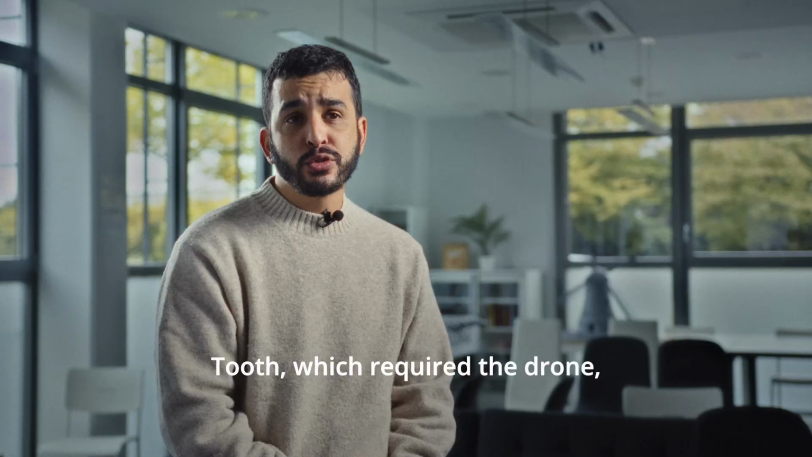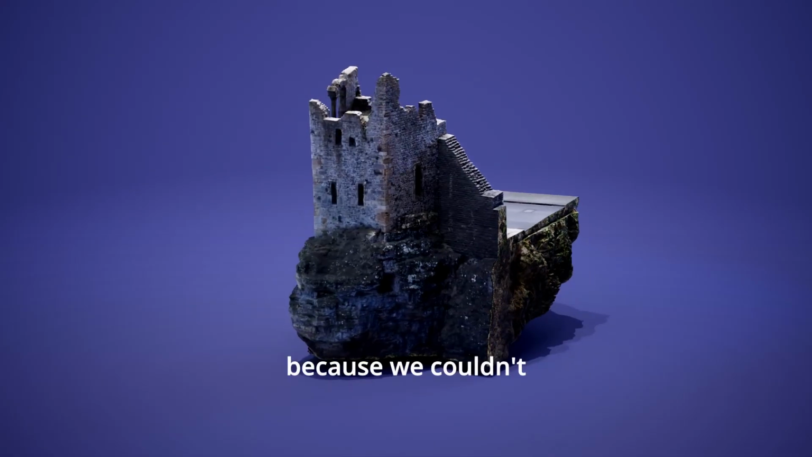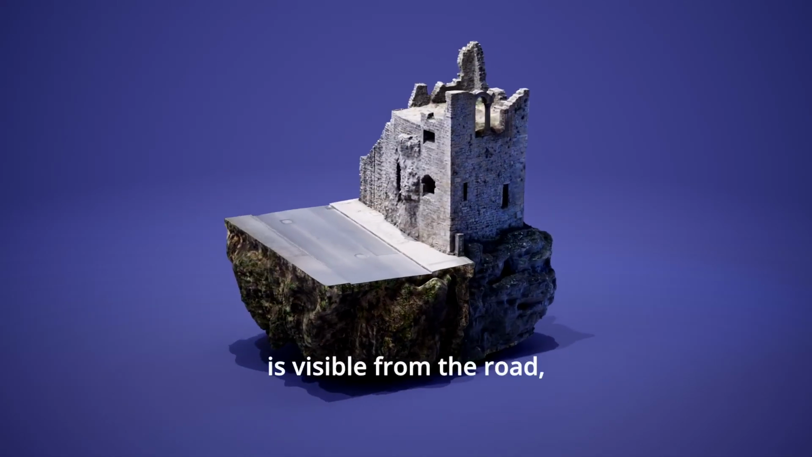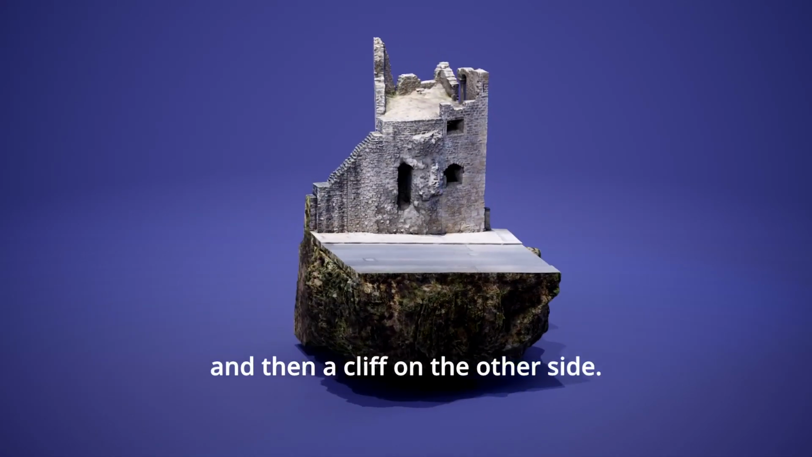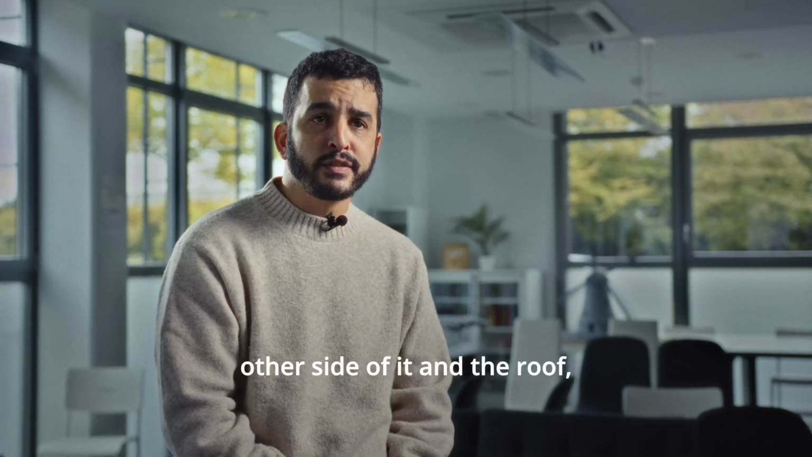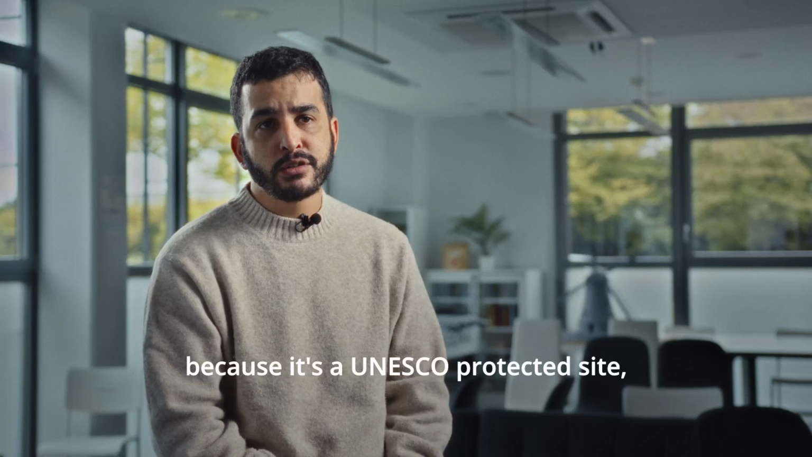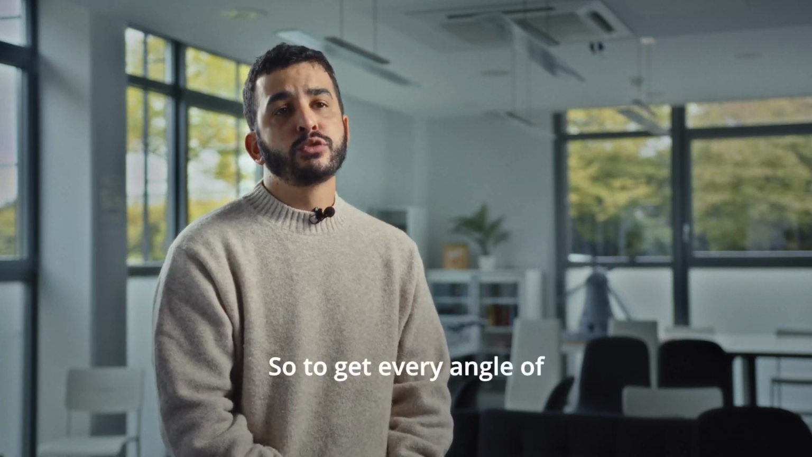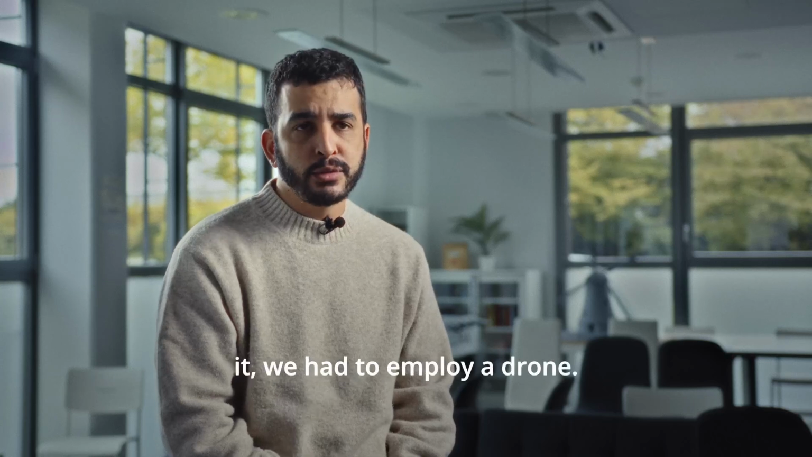We scanned the Hollow Tooth, which required the drone because we couldn't actually get to the other side of it. So there is a side that is visible from the road and then a cliff on the other side. So the only way to scan the other side of it and the roof, because it's a UNESCO protected site, we couldn't get on top of it, obviously. So to get every angle of it, we had to employ a drone.